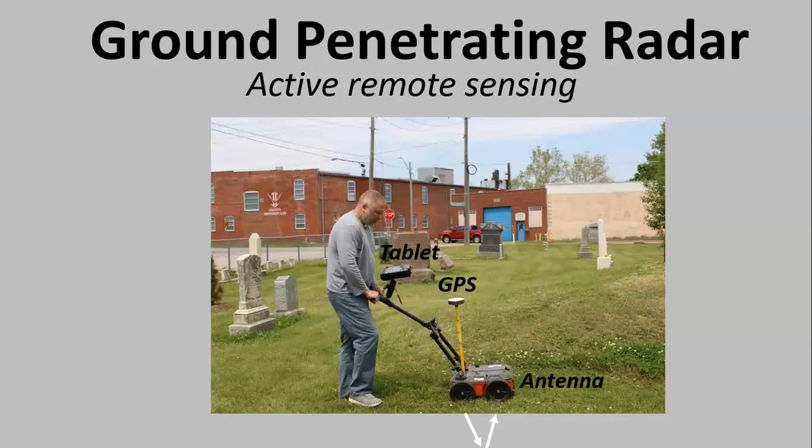Ground penetrating radar is an active remote sensing technique. This is a picture I took from earlier this year. And as you can see, I've been boycotting the barber since this picture was taken.